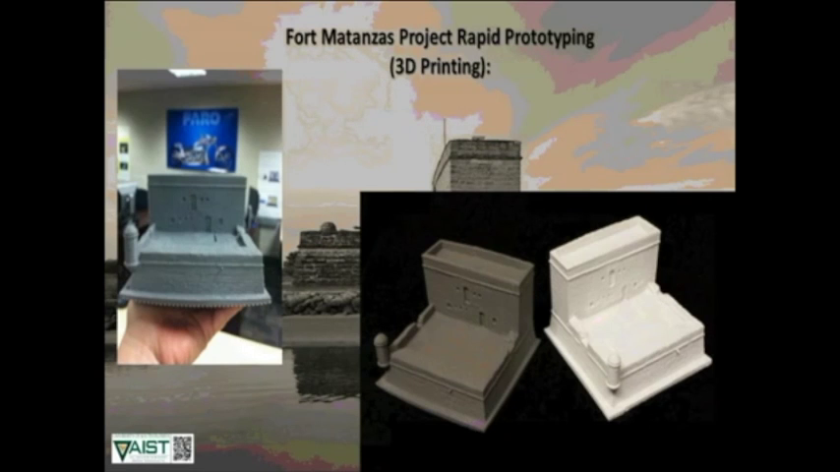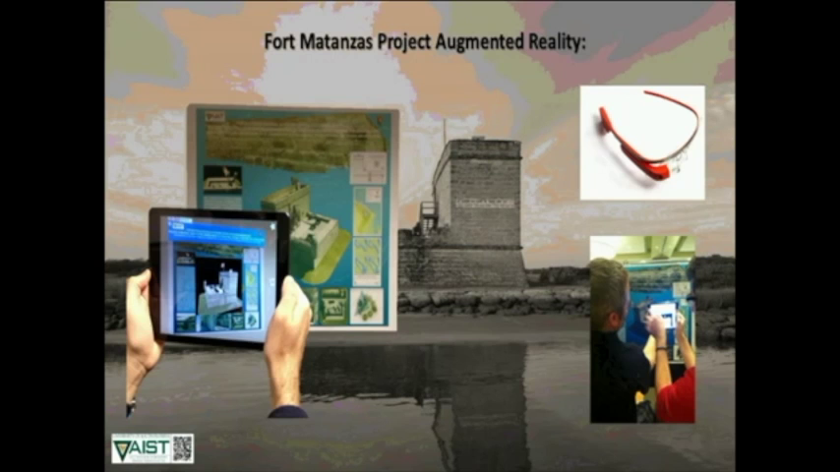So the other thing that's really interesting with these projects is that we're bringing them back to the classroom. The students have gotten really engaged and done things like 3D printing and rapid prototyping. So here we have a miniaturized 3D print of Fort Matanzas that was actually done by students in my Technologies for Heritage Preservation class. And they've gotten really interested in not only the fort itself, but in landscape modeling in classes like Dr. Doering's GIS class, and so we use these as projects for students to utilize in the classroom as well.